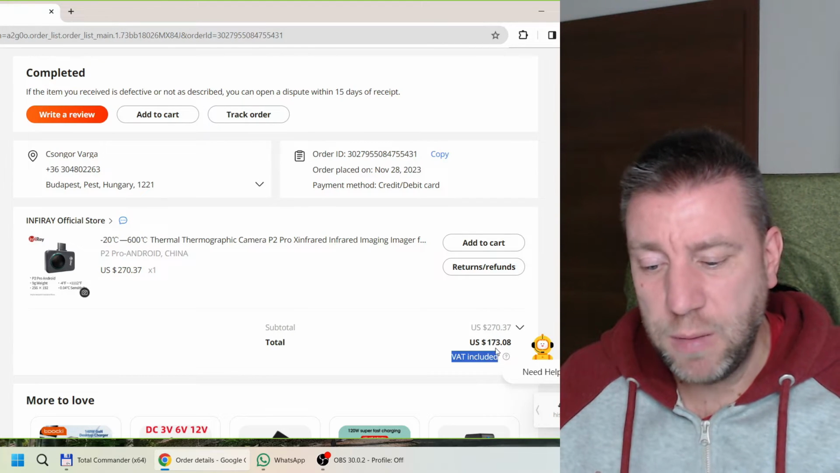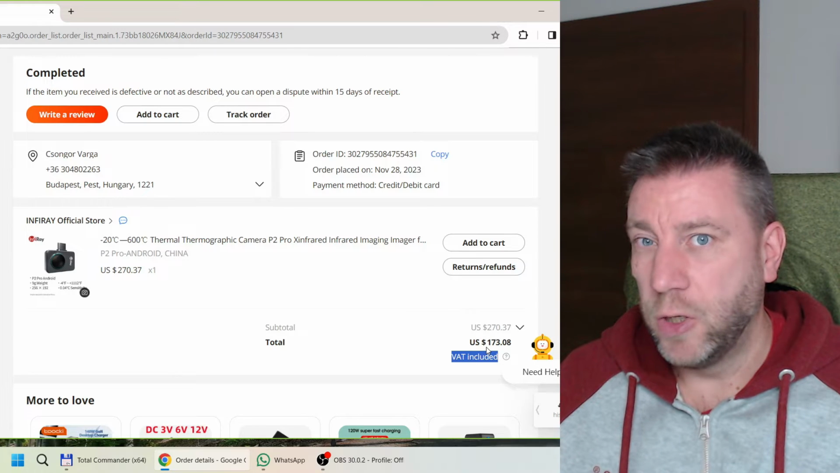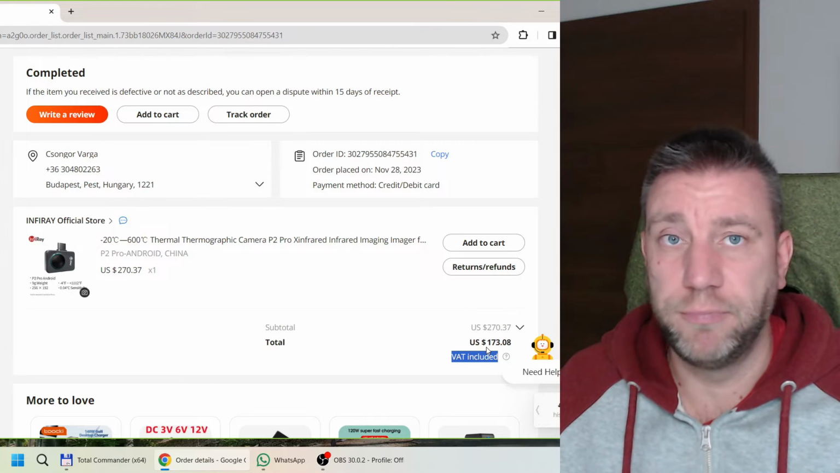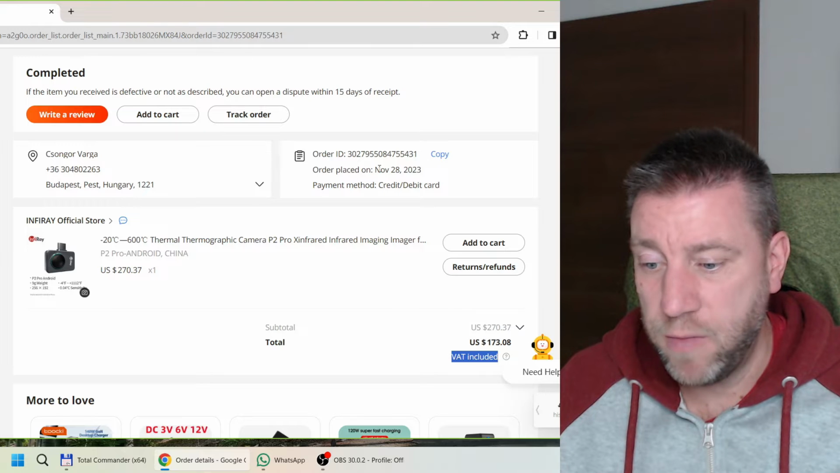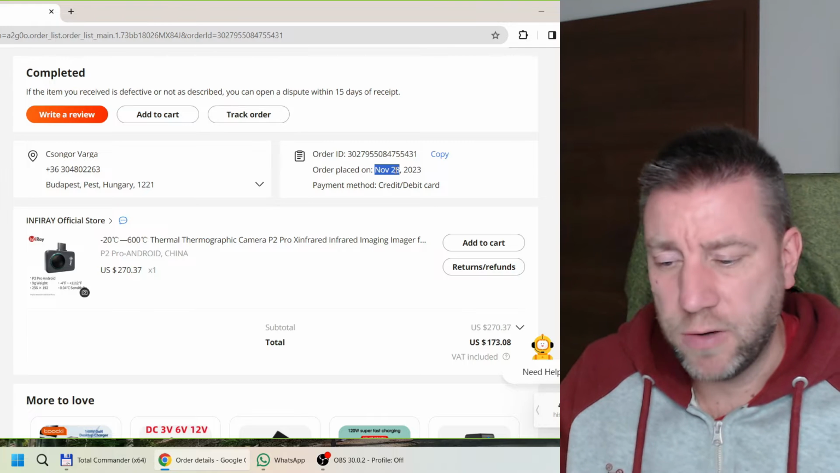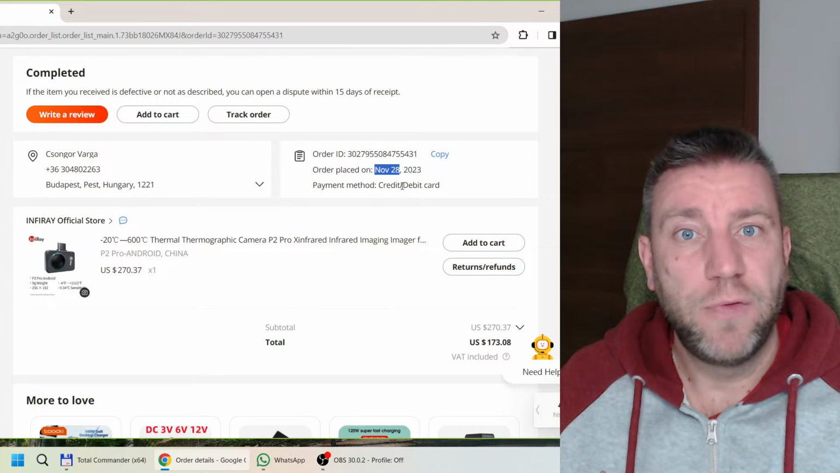And I thought that maybe the discount was because they are not paying the VAT, so I would get the receipt from the carrier. But then I remember, you can see I purchased it at the end of November, so I think it was Black Friday or something like that. And it arrived on the 21st of December.